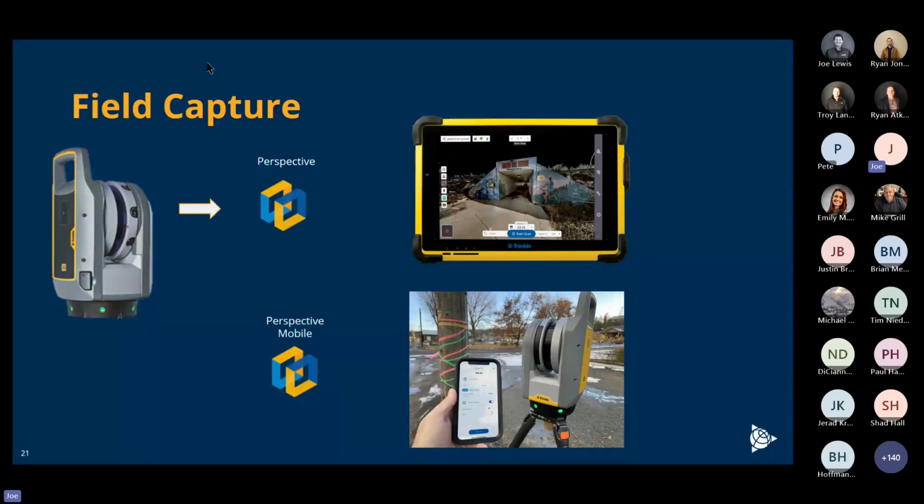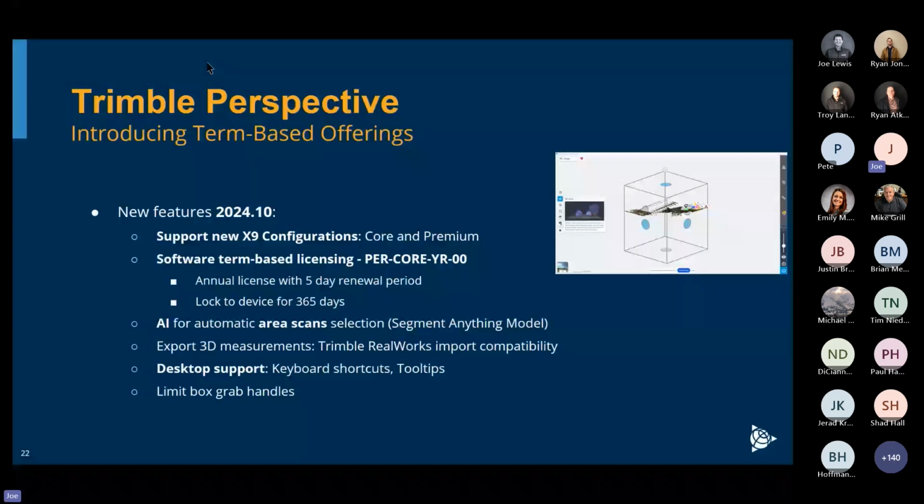Additionally, we have a mobile app that will allow you to control the scanner via your phone. That's called Perspective Mobile. And Perspective is also now available in a term base, as opposed to just being a perpetual license. So again, allowing you to ease into the system, allowing you to ease into the world of scanning. And Perspective is continually being updated. We recently just announced a couple of things where for an area scan, you can simply tap on a vehicle as an example, and it will scan that vehicle for you in more great detail.